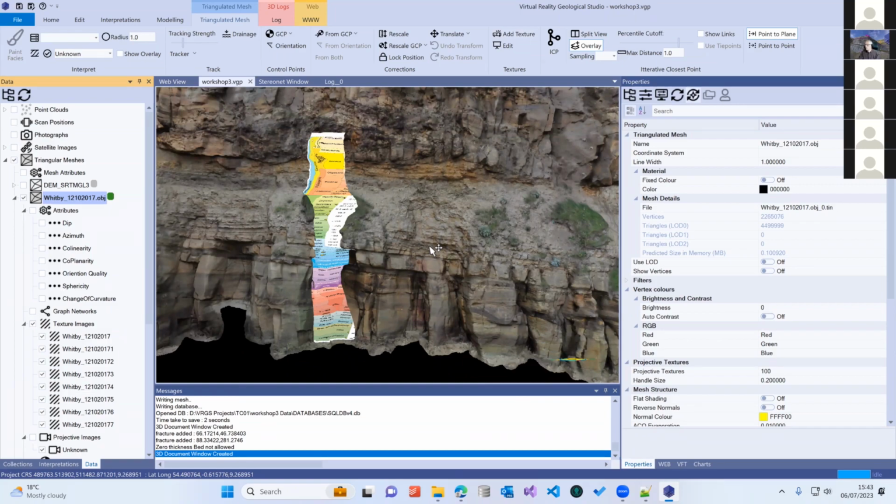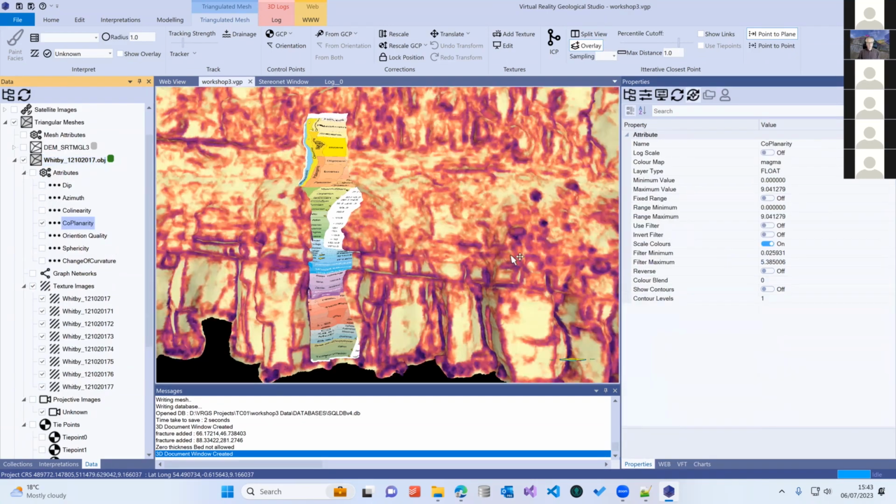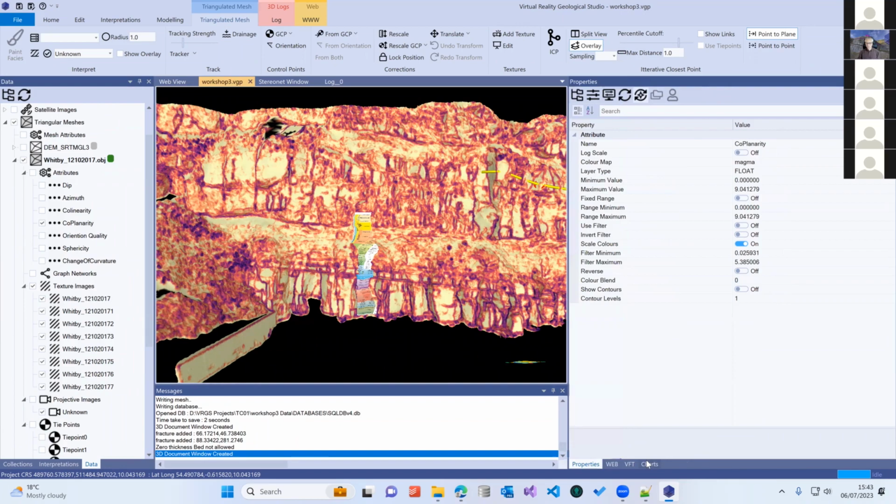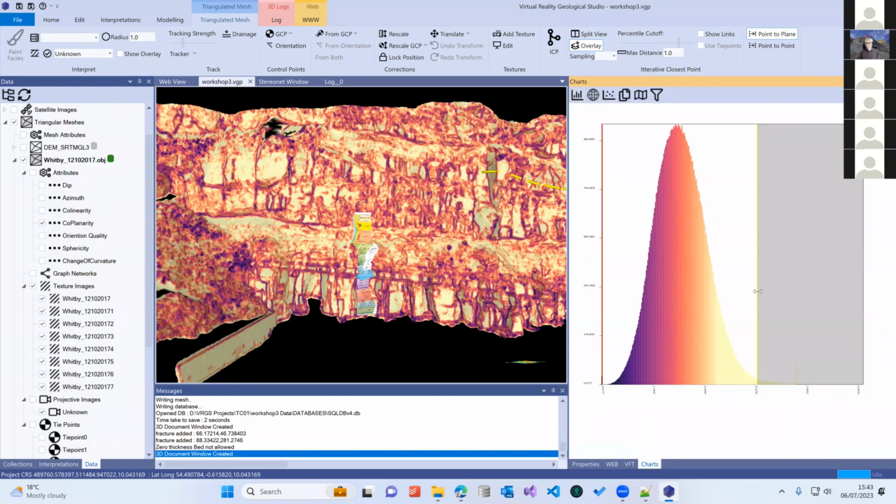Have we got any more questions? Can we customize a color scheme for the attributes? Yes, we can indeed. Right, attributes. Let's look at the coplanarity, for example. In our properties, let me just modify the filter on this again.